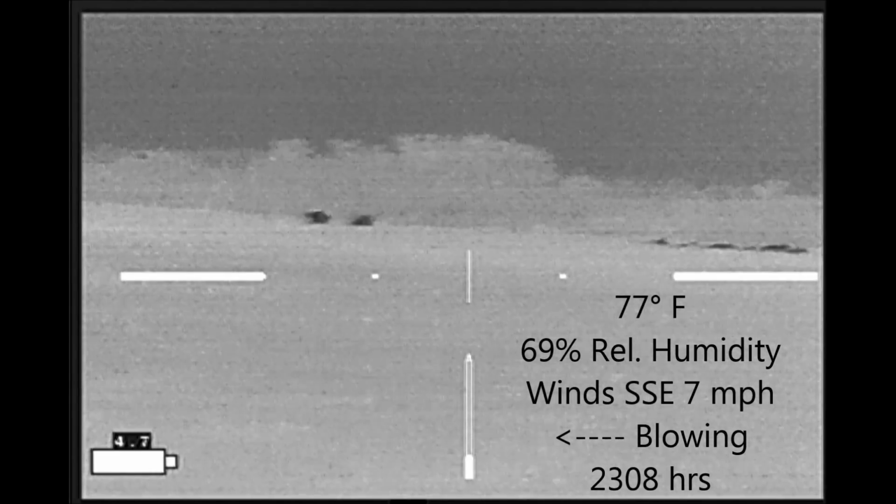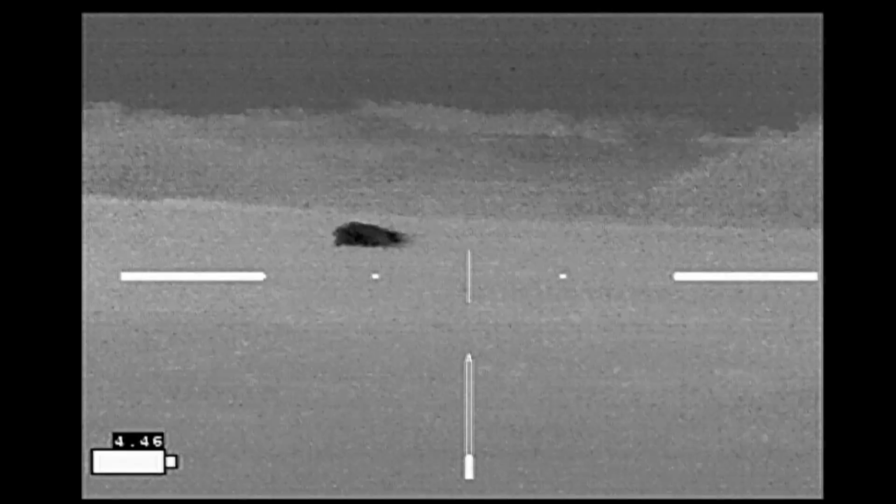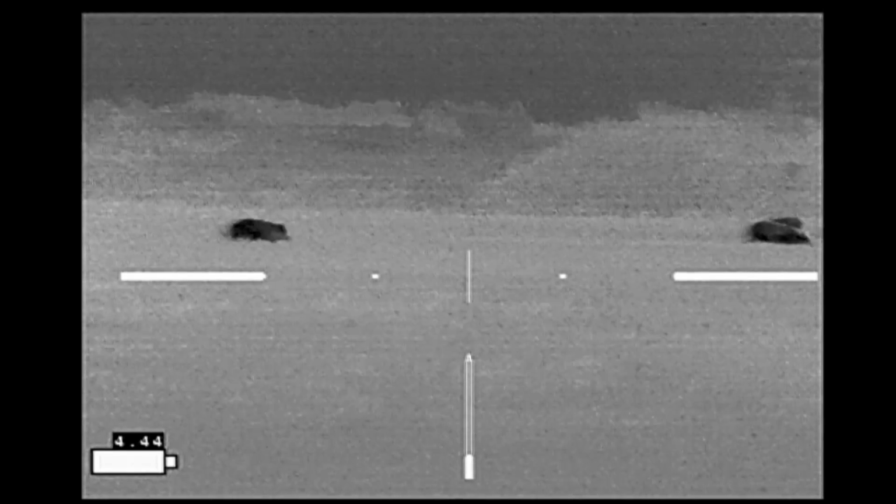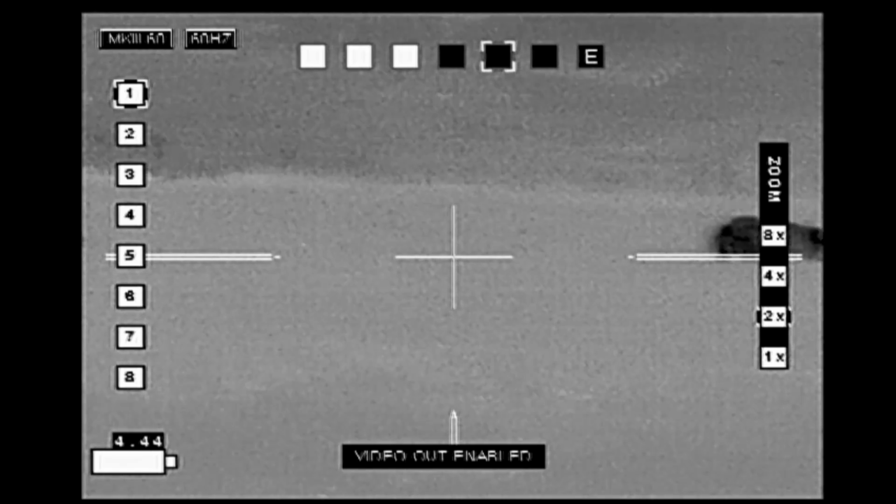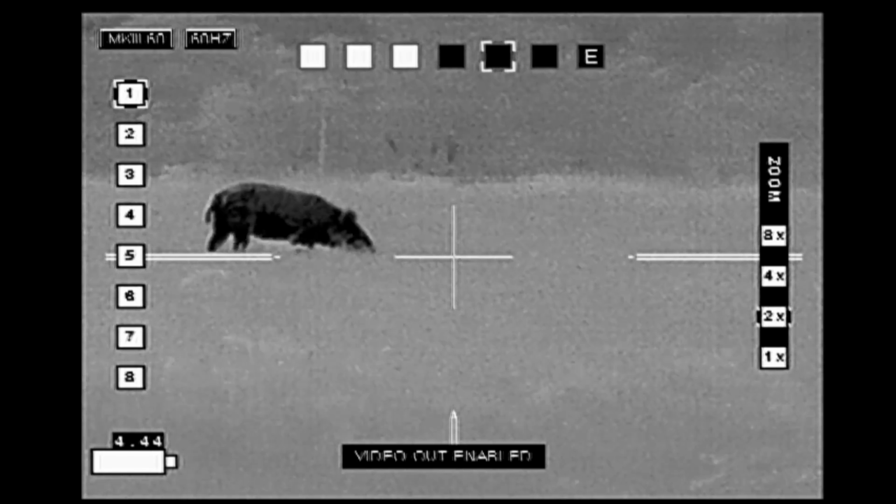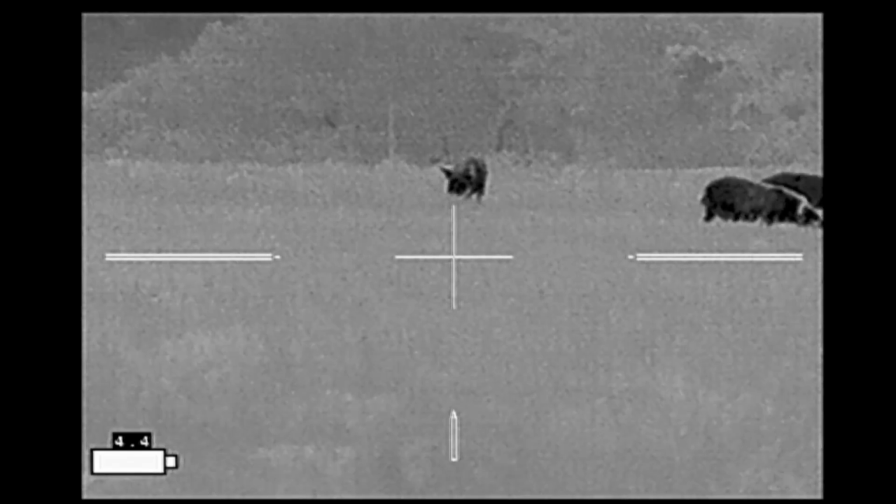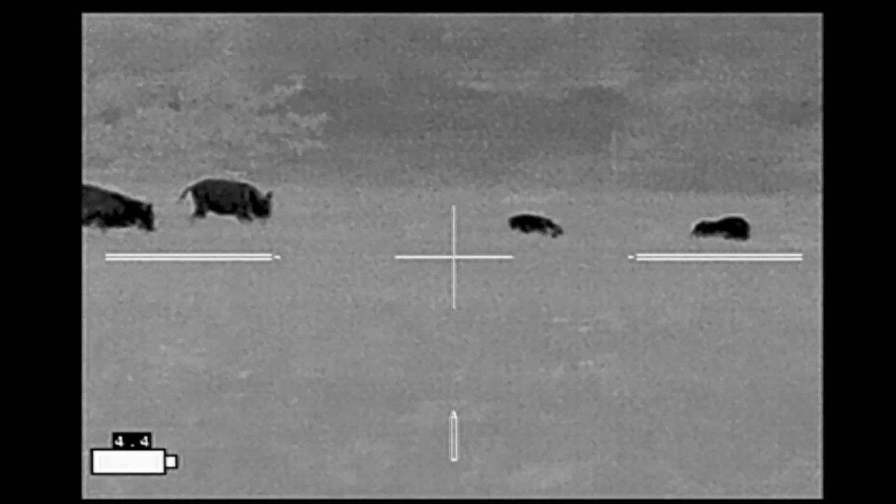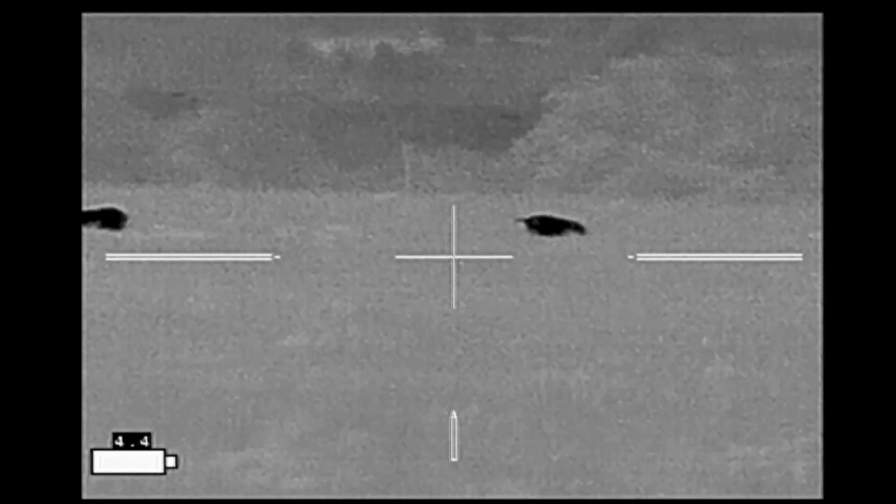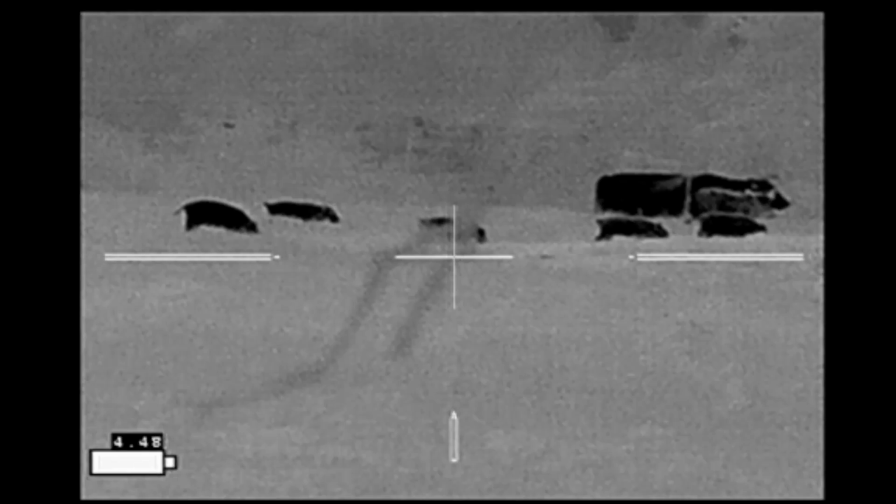I made my trek across the field. Here I'm sizing up the group, trying to figure out which hogs would be the best from the group to shoot first, and also to look for any potential problems. Here I'm scanning through, identifying boars and sows, large and small, and then I come across the cattle.